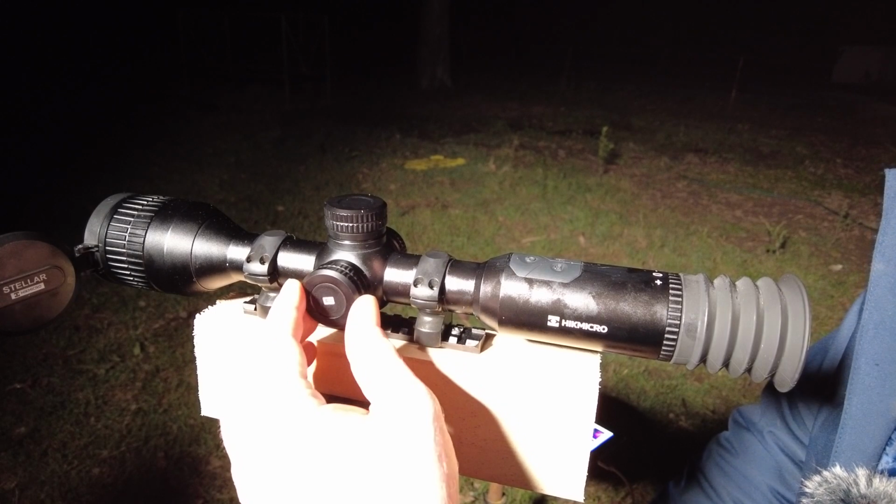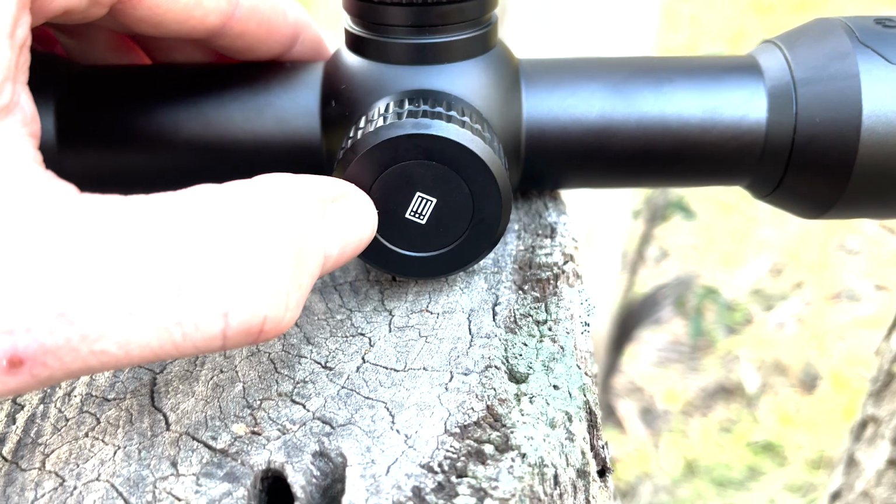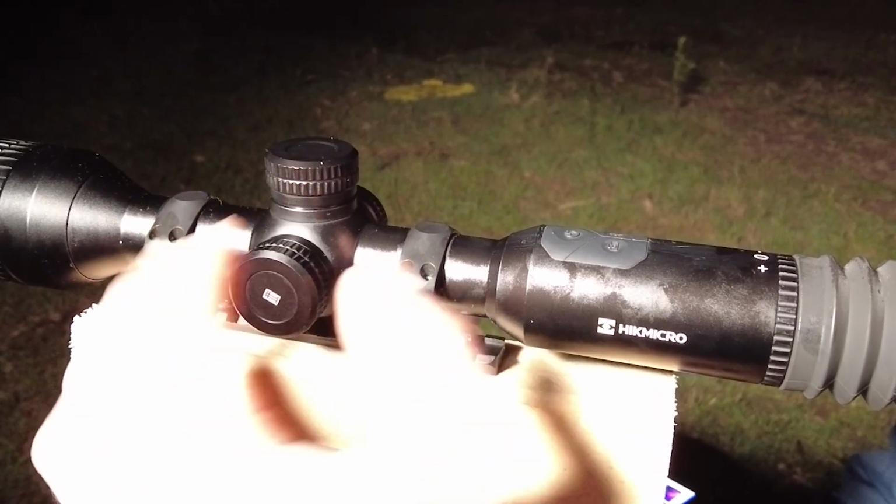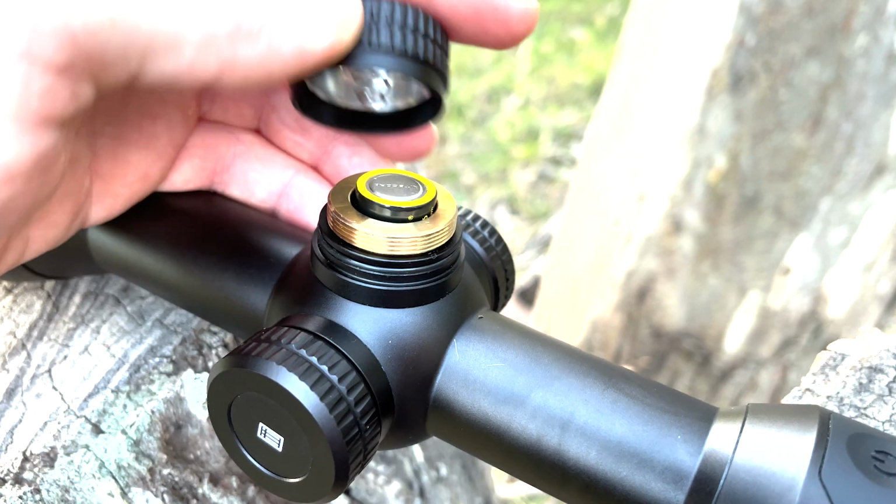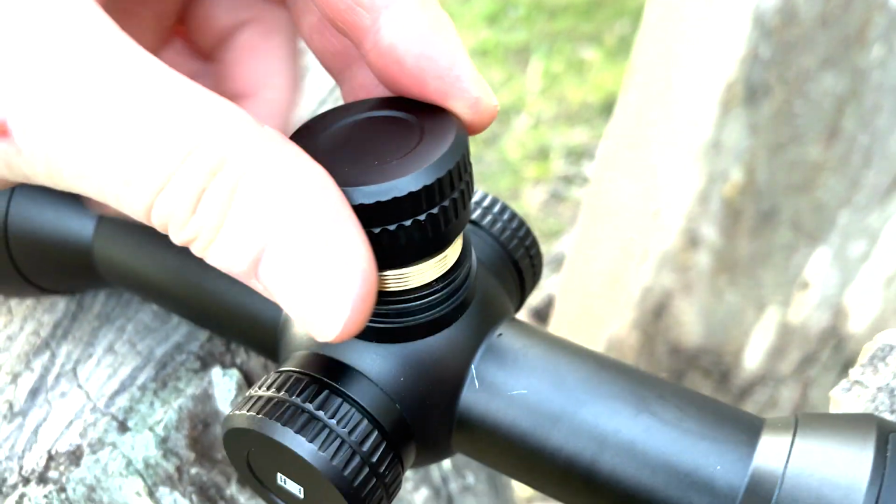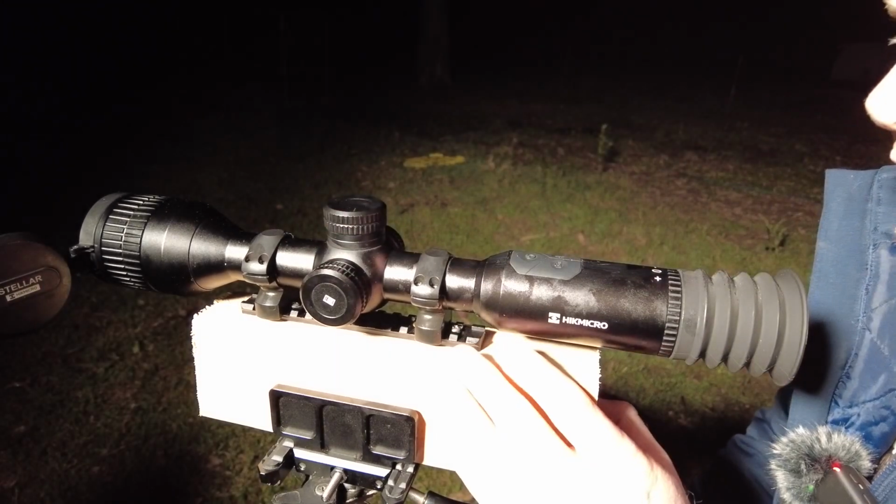And then we move down and we have our main scroll wheel and button. So it's a scroll wheel and it's a button. This allows you to access menus, zoom in and out, and stuff like that. Up top here we have our battery holder for our external battery. It takes a 123A battery. That'll give you an extra 1 hour battery life on top of the internal battery.